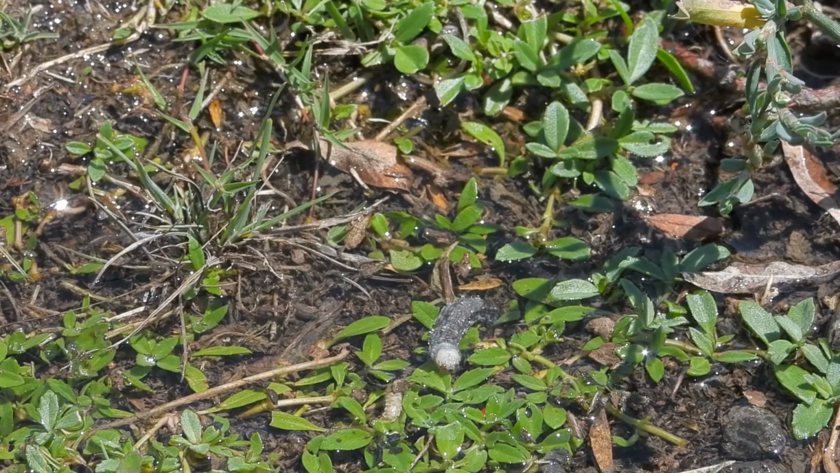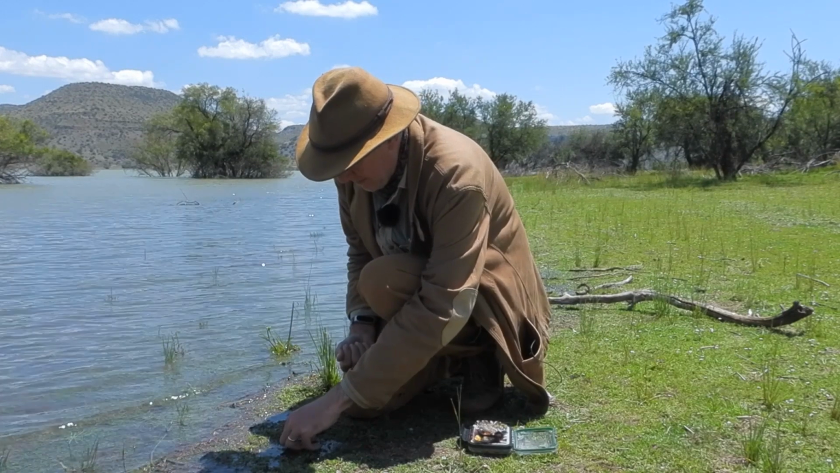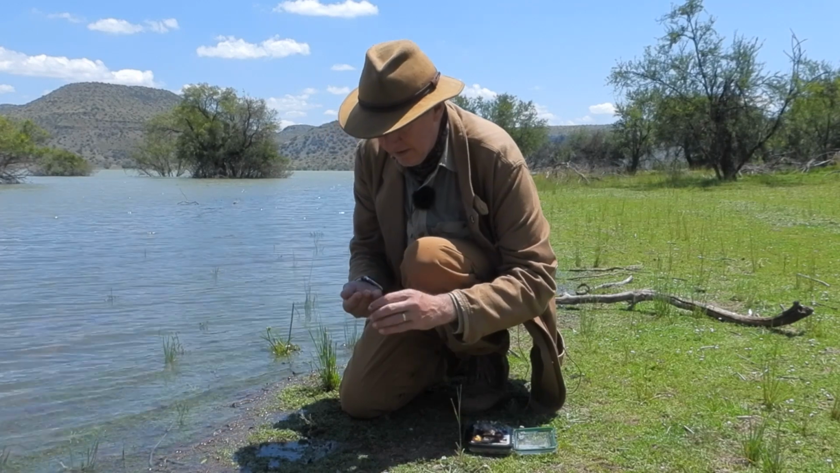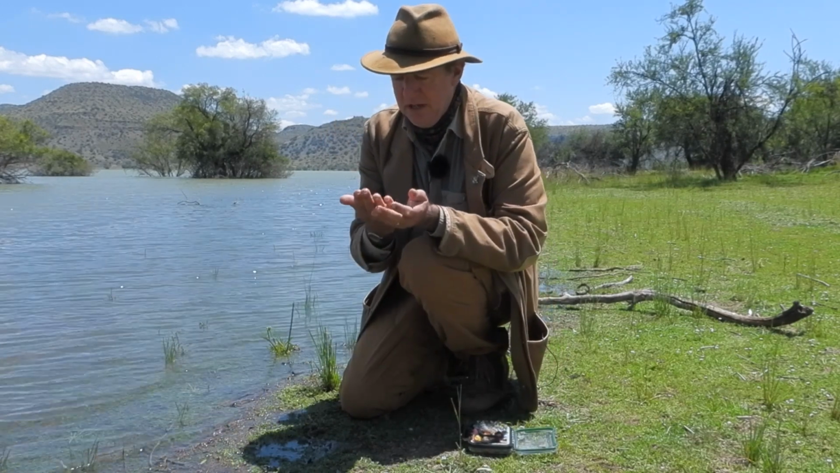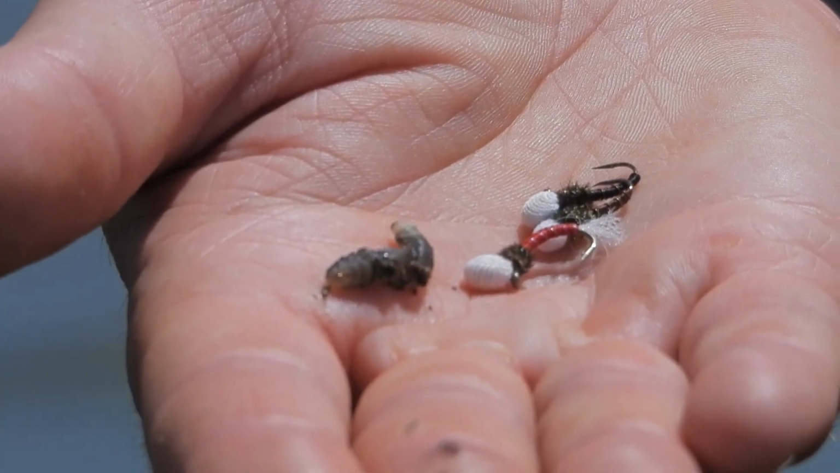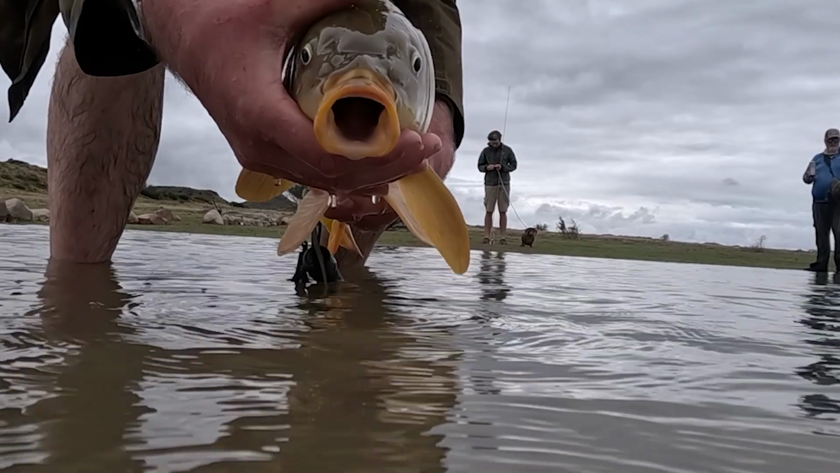Well, Maynard discovered yesterday a huge hatch of these, oh, he won't come up, underwater caterpillars. I think that's the only way I can describe them. And they're buzzers, really. And so we're using buzzers and we're having some success. Here's what the buzzers bring.